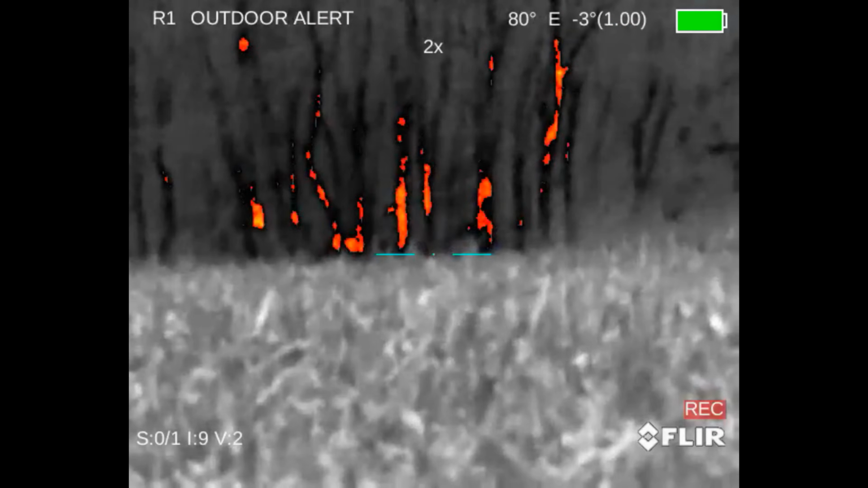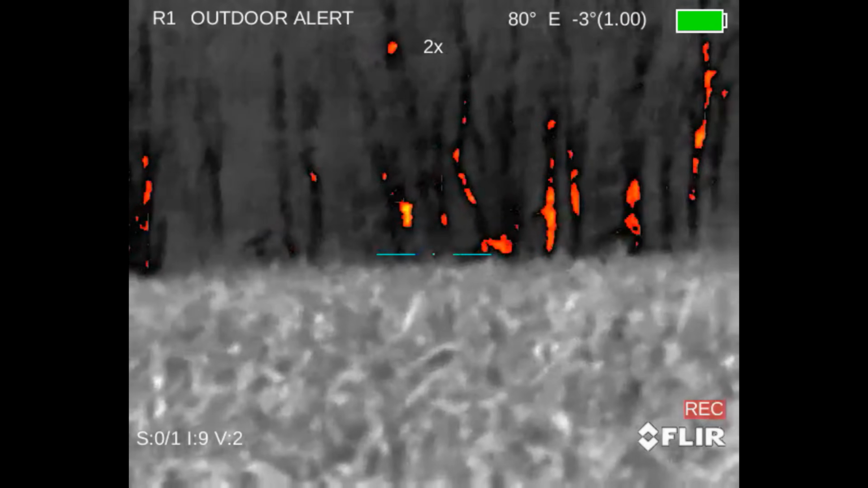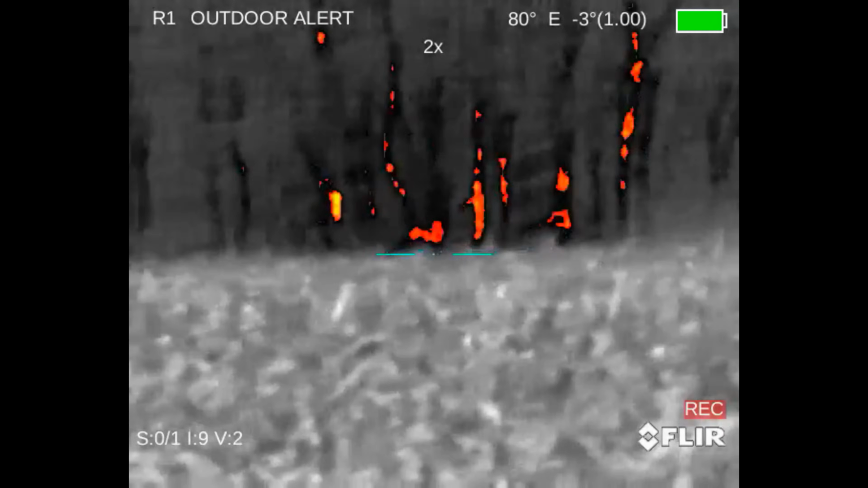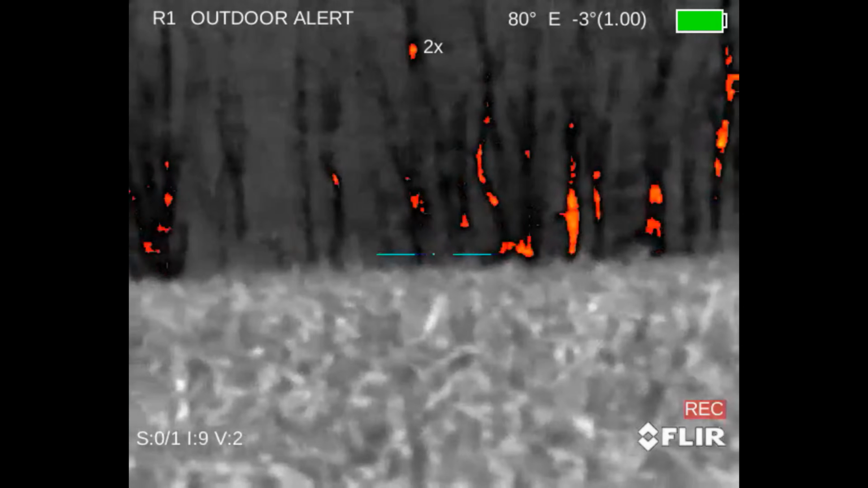And I got the scope up, I couldn't see nothing, Nolan didn't see nothing. And then looking at the footage, I couldn't really see it, and then he says, look real close. See the little fireball running underneath? That's a coyote. Then I saw it. But it never came out. They were smart coyotes. They'd probably been hunted before.